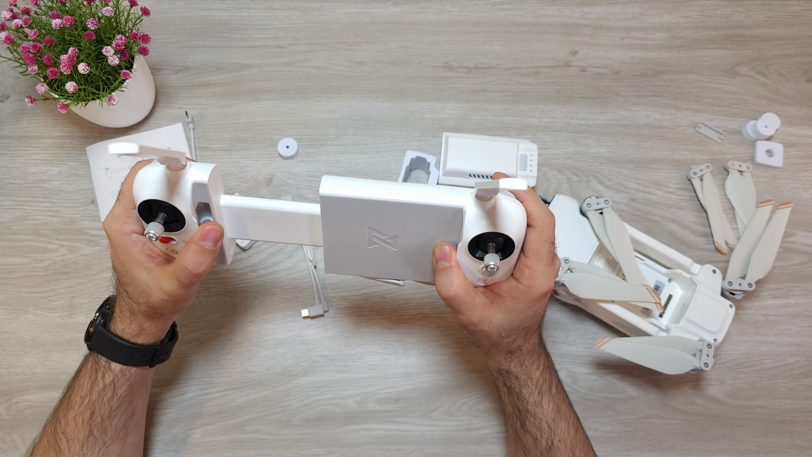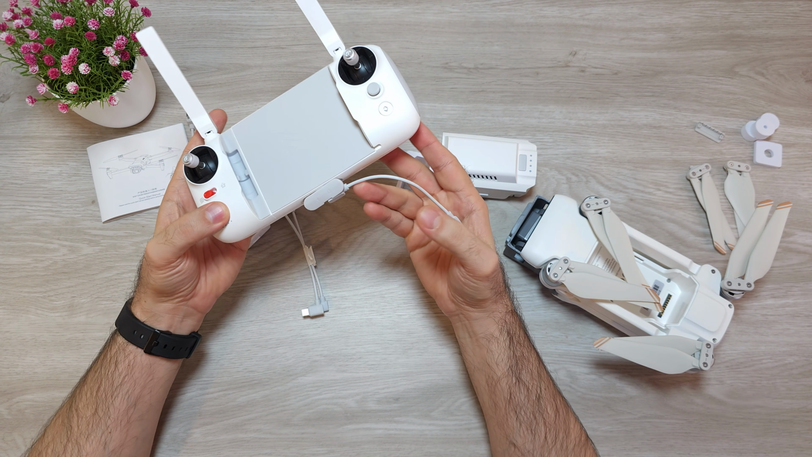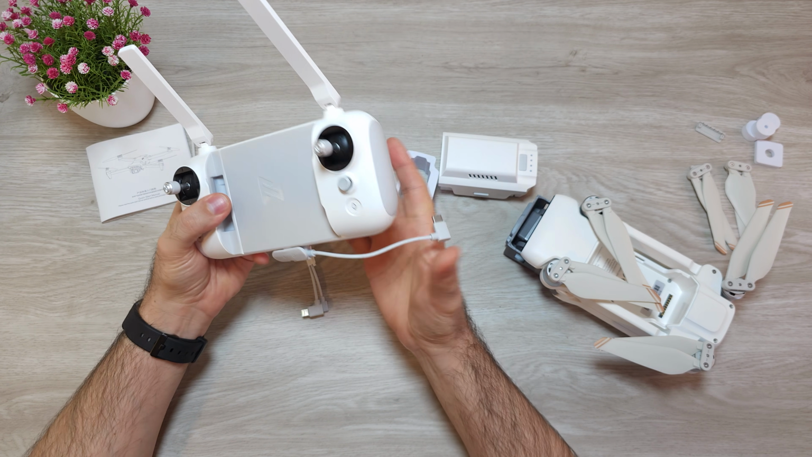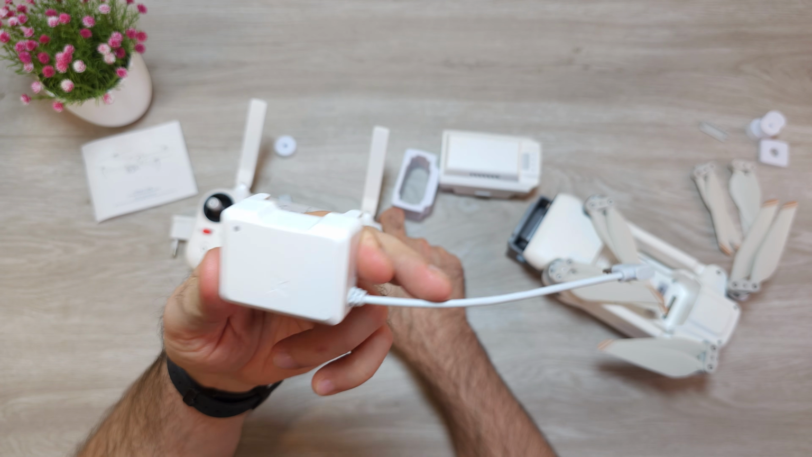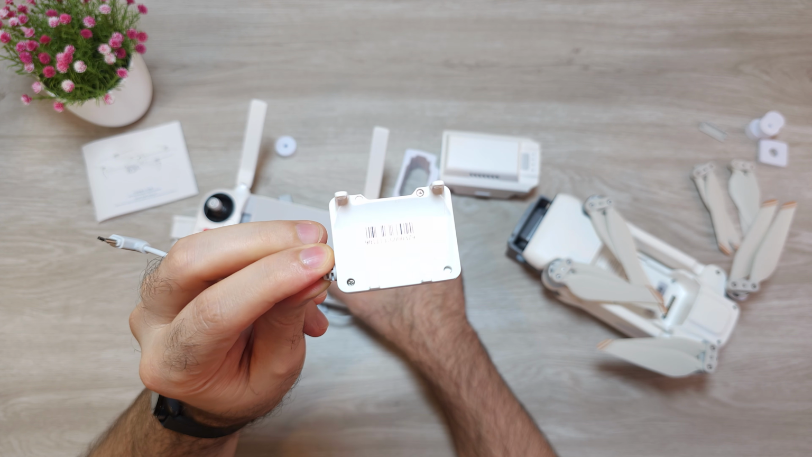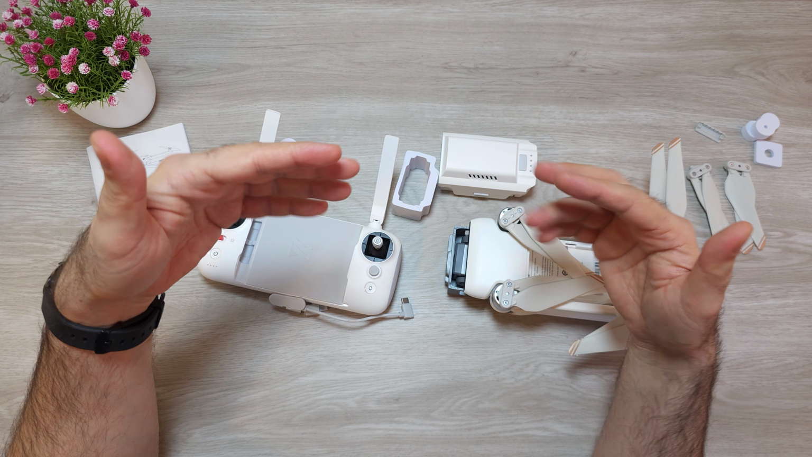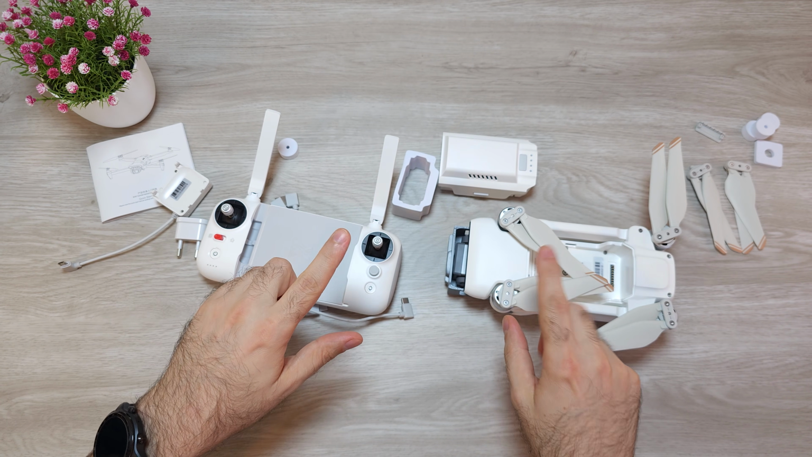The controller with the 20 km upgrade provides an absolutely stable signal, even in an absolutely RF saturated city environment. I tested the 4G model with 2 carriers and it was not compatible, but I don't have all the SIM cards available. I hear that in Brazil there is perfect compatibility, so if you are from there, you are lucky. Overall, I'm very impressed with this drone. The software and the hardware work flawlessly together.